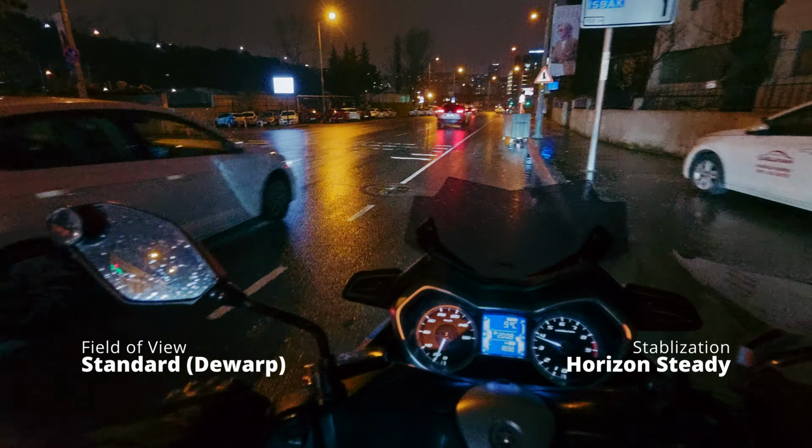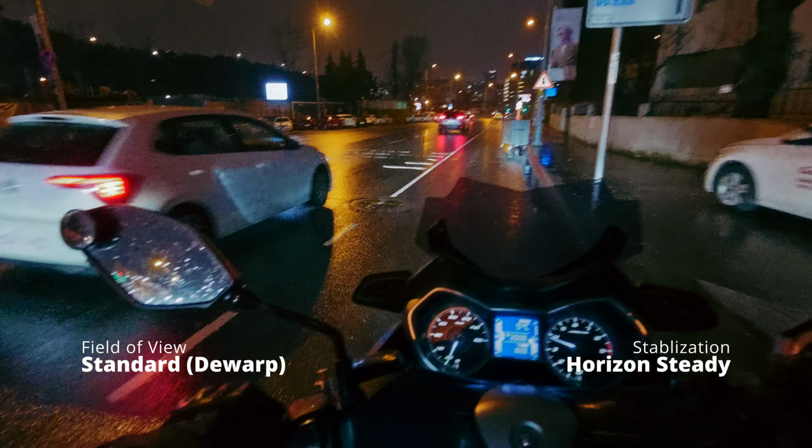In stabilization scenarios, I've got HorizonSteady, and when you go to HorizonSteady, your field of view options are limited to standard Dewarp only. So let's try it out a little bit, and then we'll go to the next one.